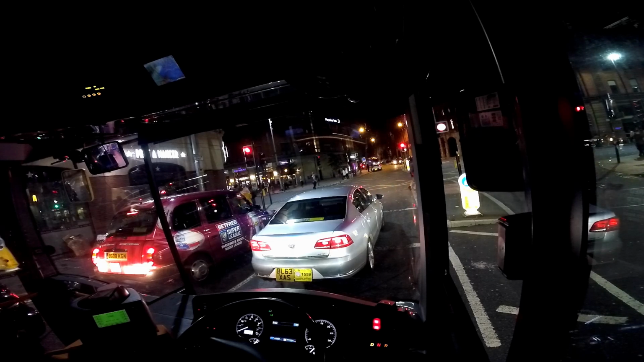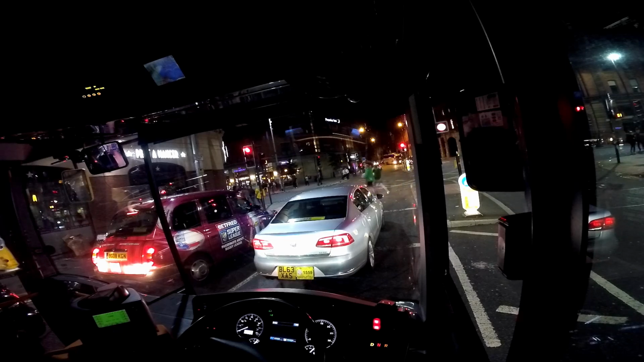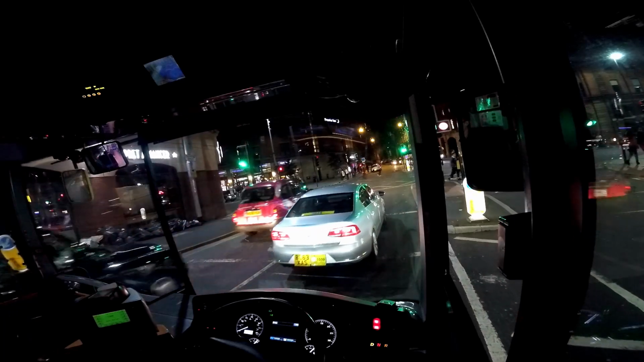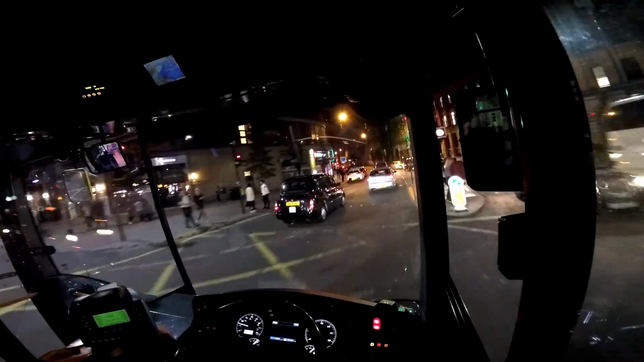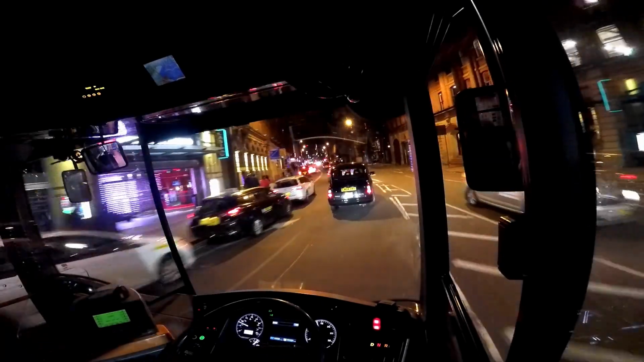Although there's only 2 security guards, I think. There's some down on the floor. Can't see for the amount of beds. Green, go, go, go, go, go! It says accept buses, not accept twats in taxis.